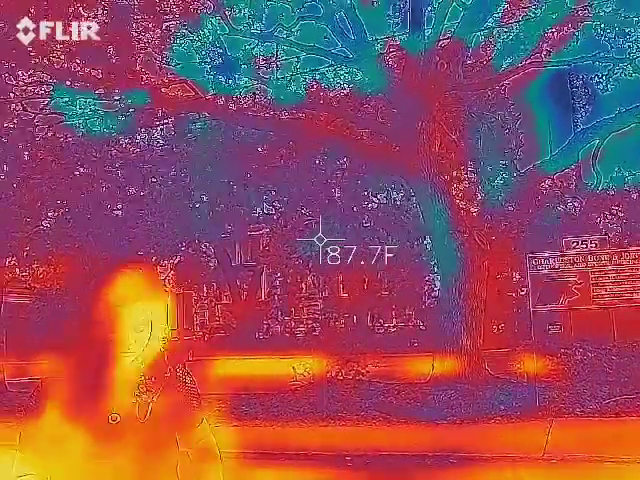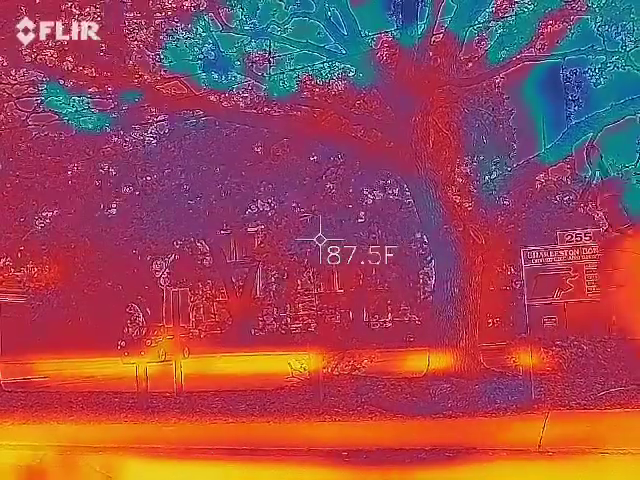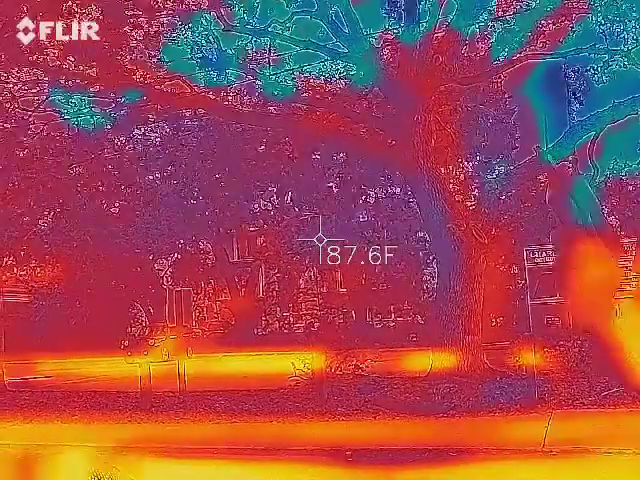So the ambient temperature is what I really need to find out. This isn't a super active tool. It's only going to help us debunk things or prove something positive.